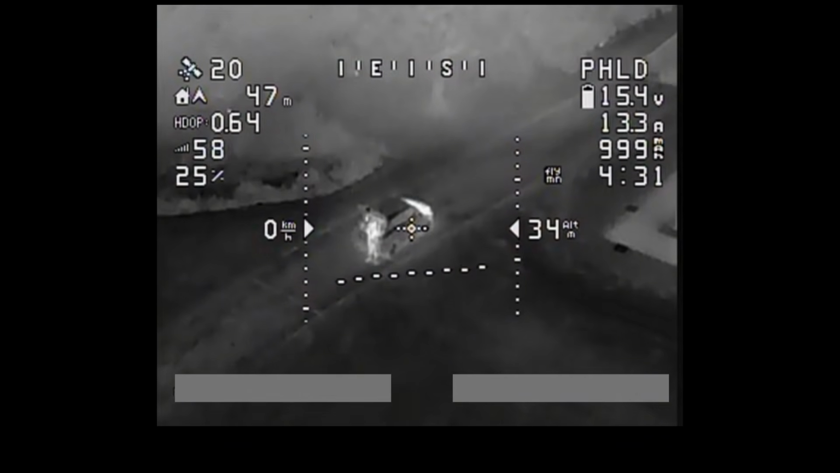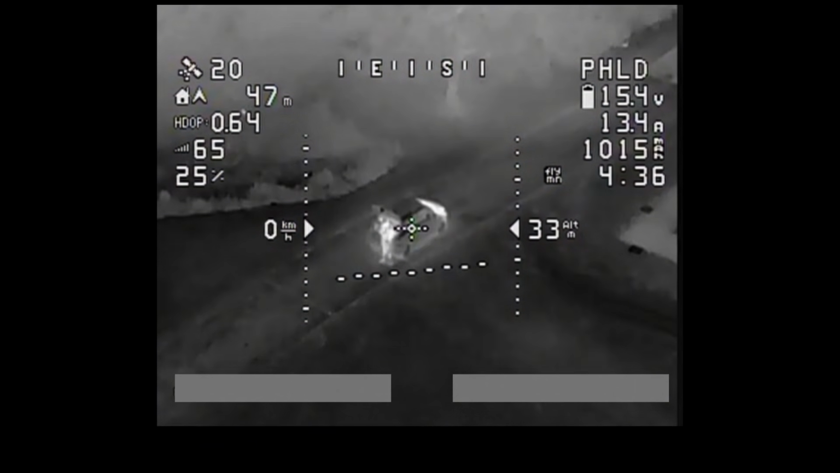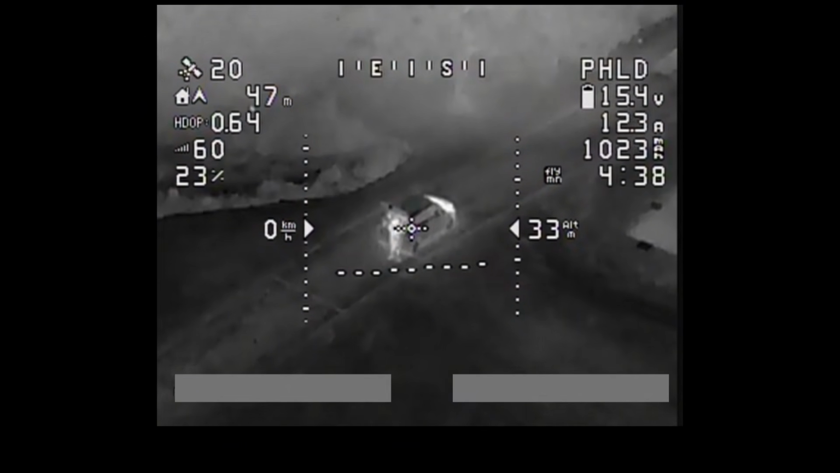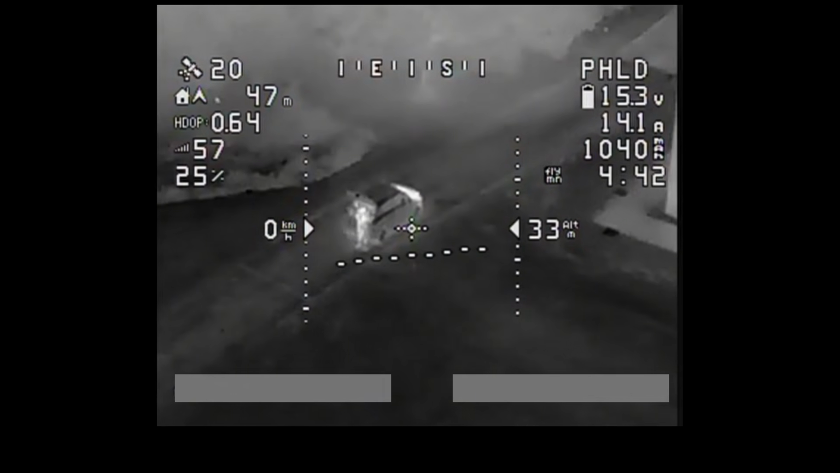Look at that. Depending on the situation and what you're looking at, different colour palettes work better than others. In this situation, that works really, really well.